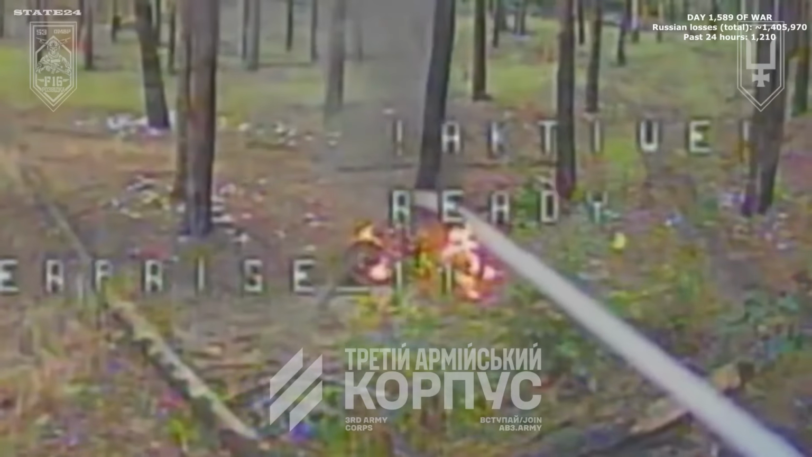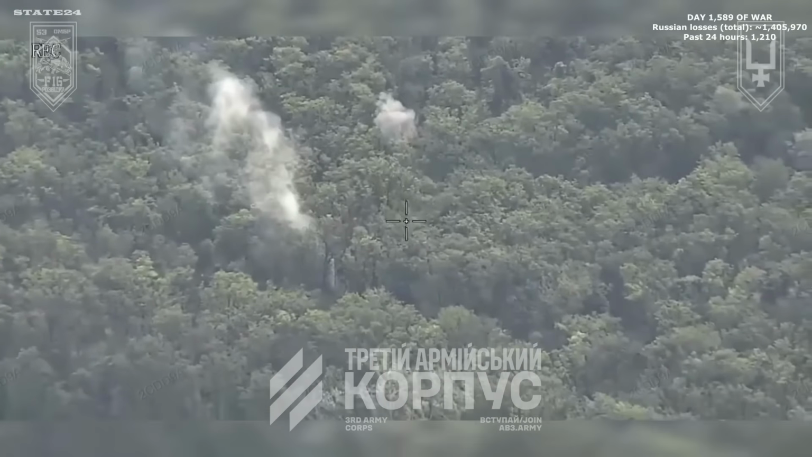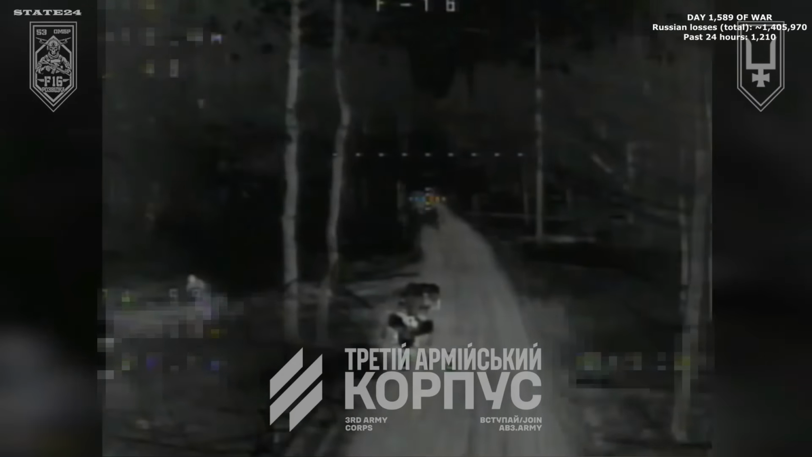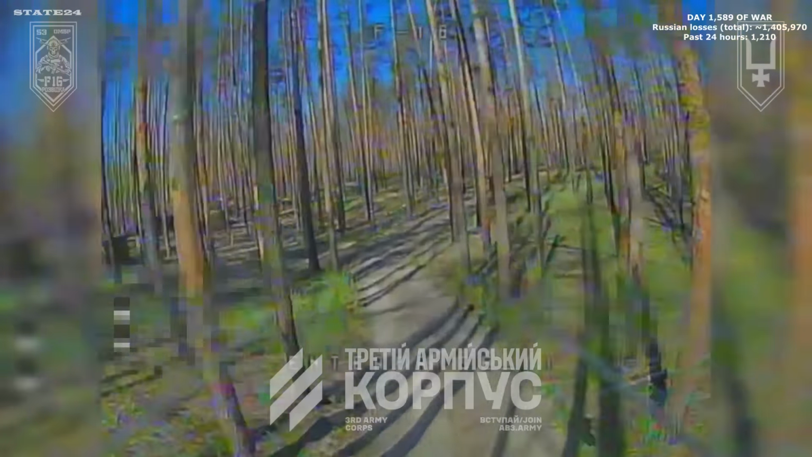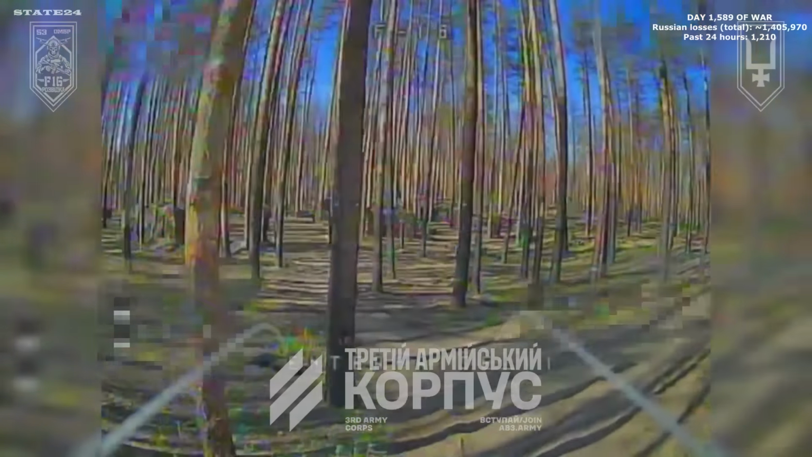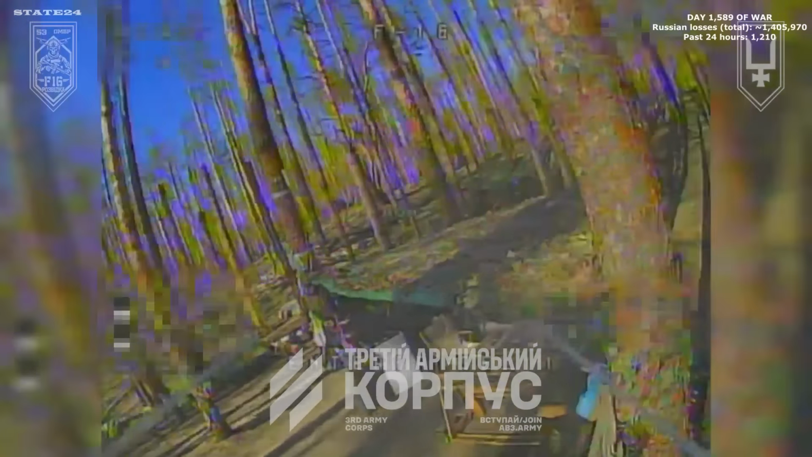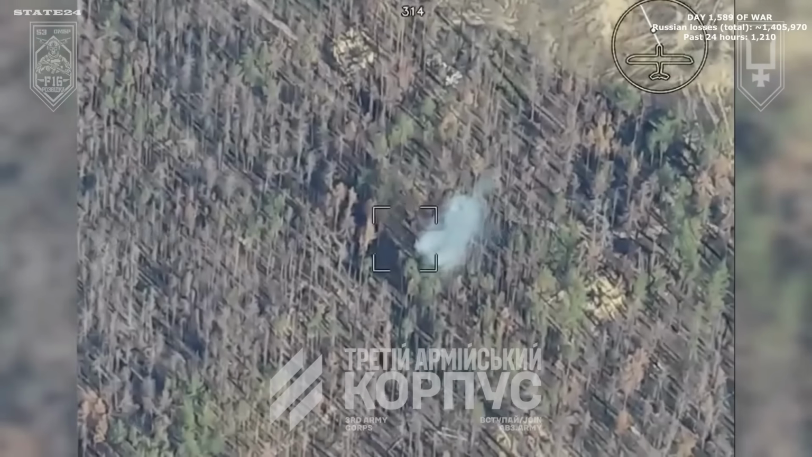Around Pokrovsk, both sides keep pushing. Russia can still attack, but converting any of it into real gains has become progressively more difficult. Near Kostiantynivka, small infiltration attempts continue, most going nowhere. As of today, July 1st, Russia's total combat losses have reached approximately 1,404,760 personnel, 1,210 in the last 24 hours alone.